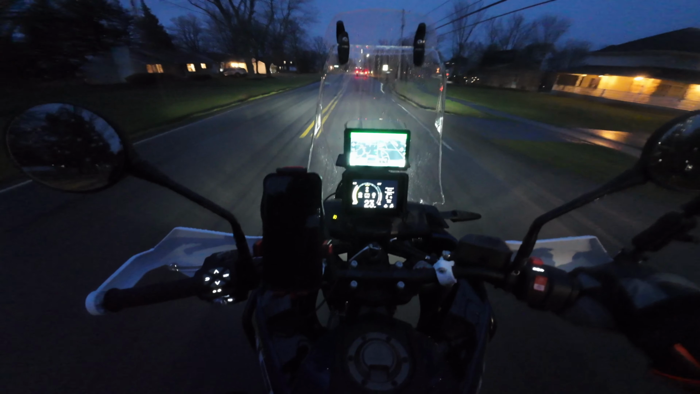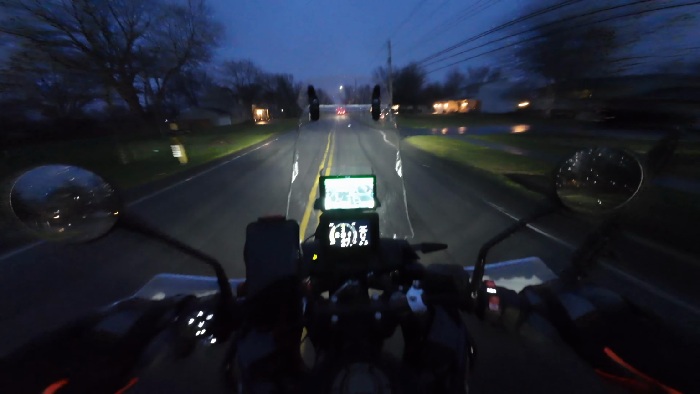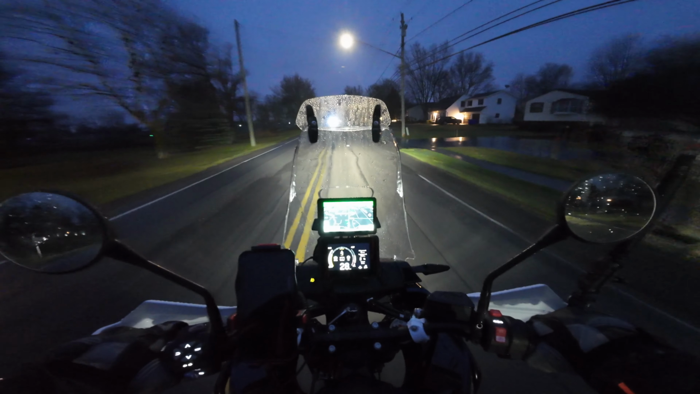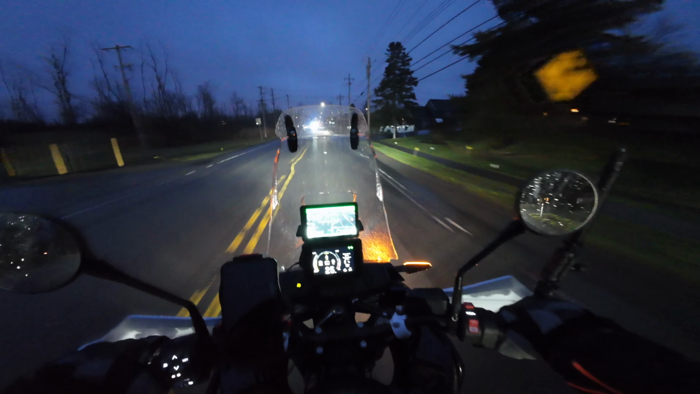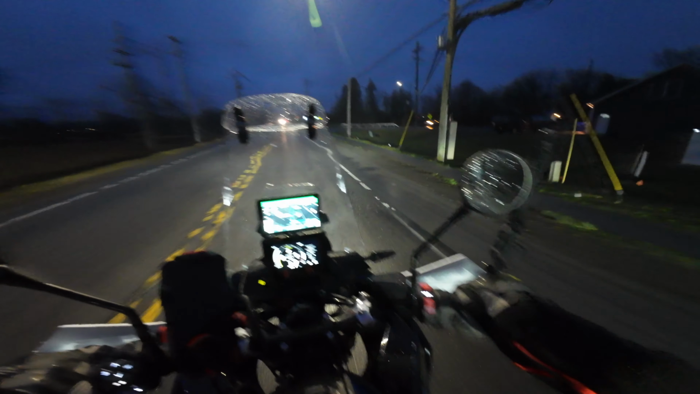Give you a view of the controls, the backlit controls. Again, I've mentioned this in the video before. Backlit controls are really premium. Just wanted to give you a view of the controls. And again, I'm going very slow because of the conditions. And I got a car right on me.